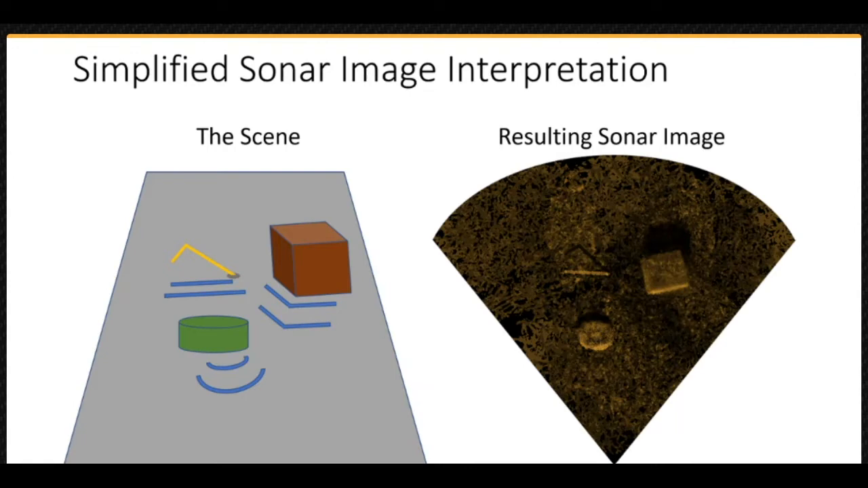Using this information, the sonar generates an image by plotting the radial location based on the speed of sound and the round trip time, and the angular location based on which beam receives the reflection. The amplitude is converted into a color and plotted at that point. Generally, the larger the amplitude, the brighter the color. What results is a top-down view of the scene as seen on the right.